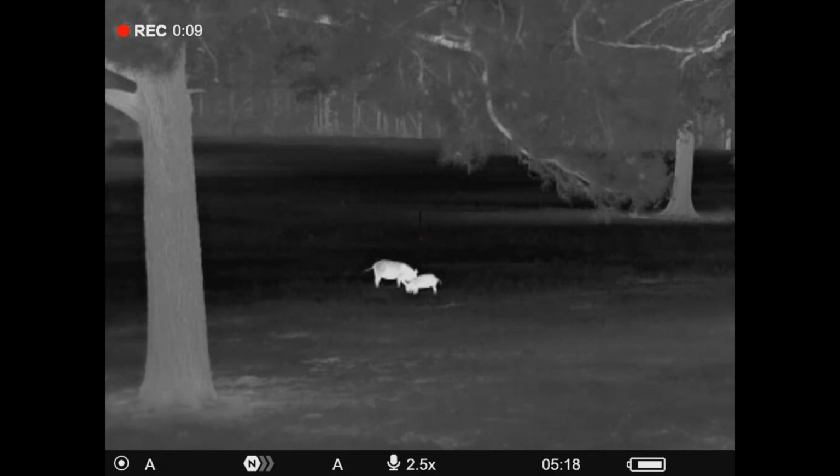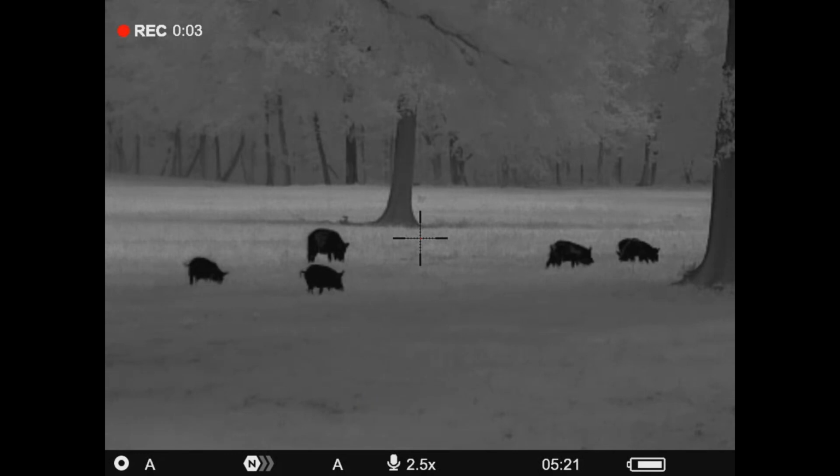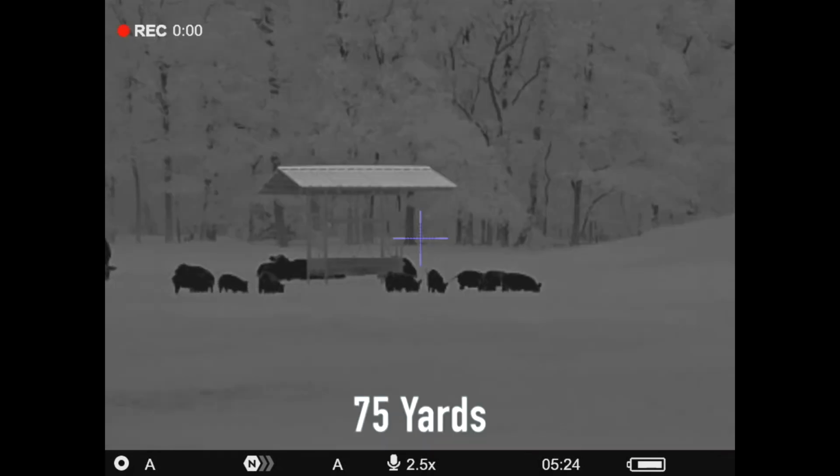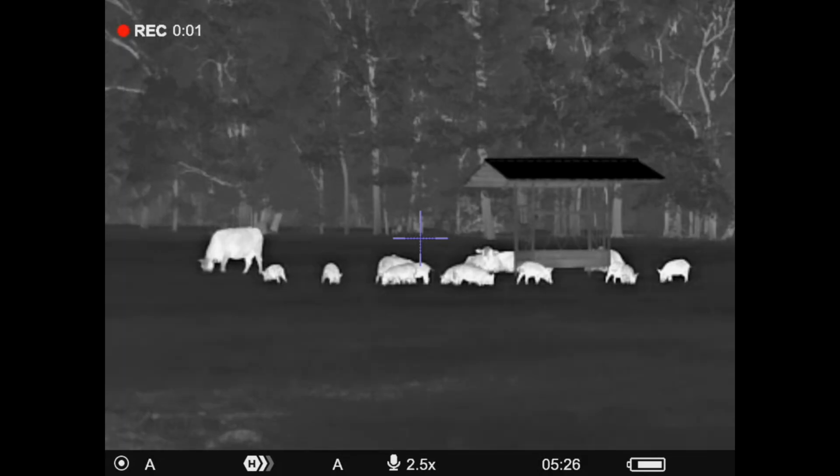It does have video and audio recording built in internally. It's got 10 reticle options. It has Wi-Fi streaming for the Pulsar Stream Vision 2 app, so you can stream right to your phone with that. It's got an IPX7 rating. That means it's fully waterproof, submersible to 3 foot for 30 minutes. It's also fully dust proof.